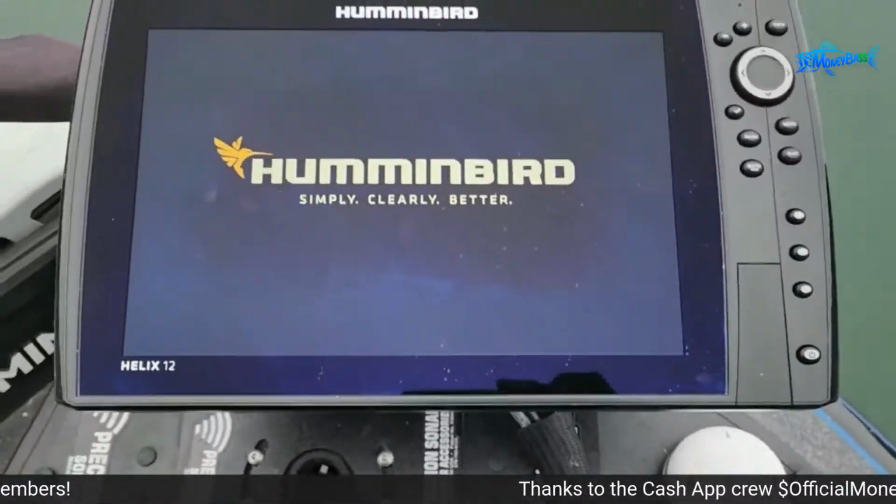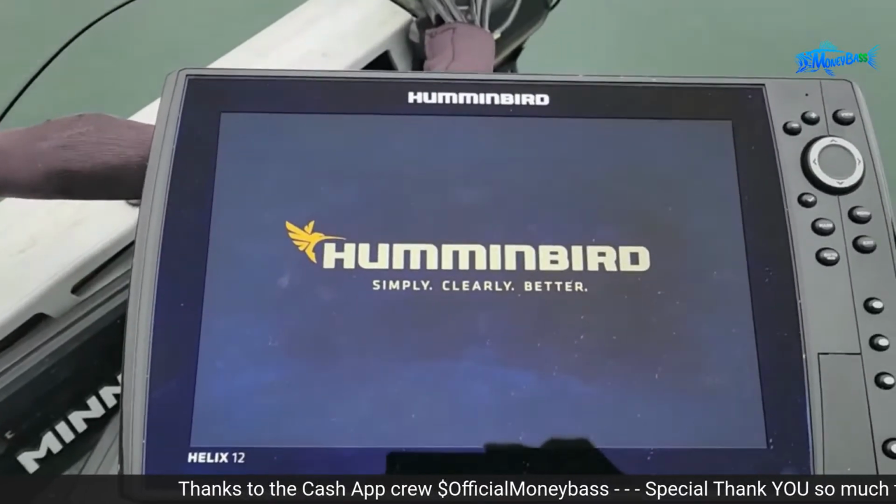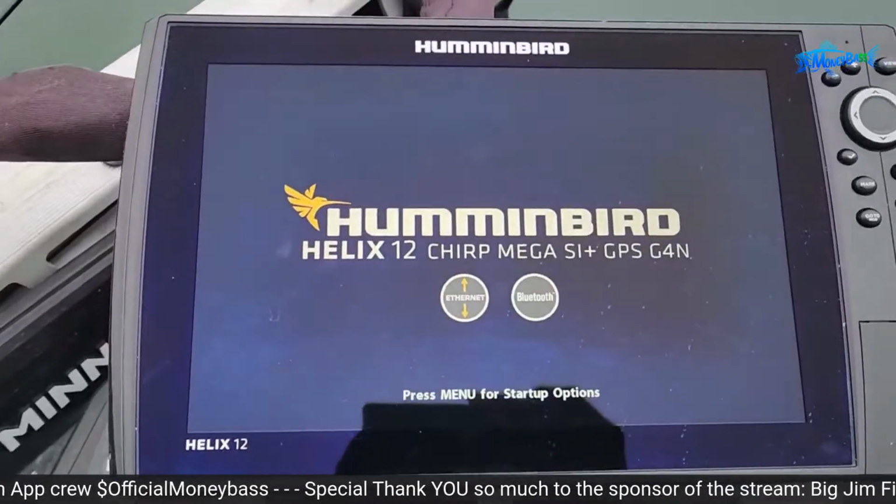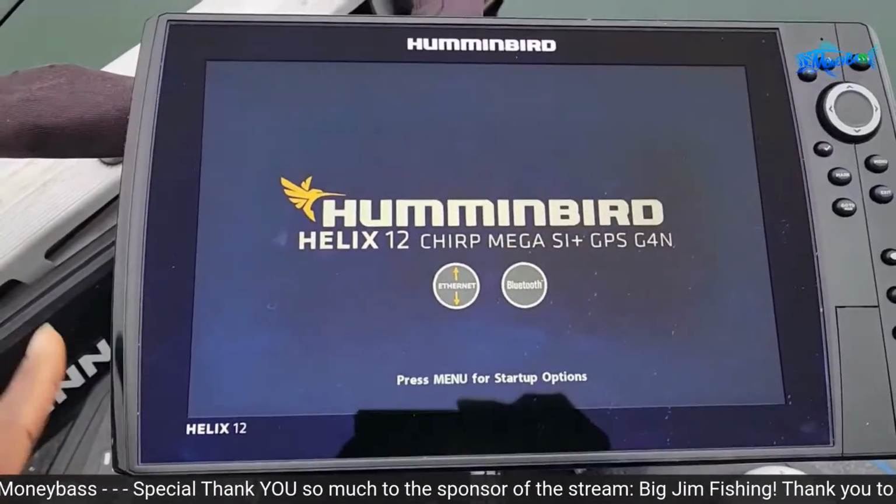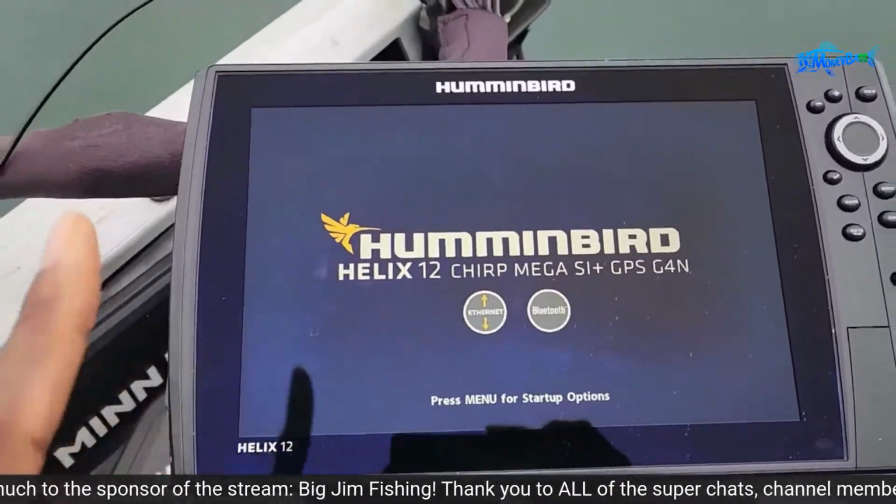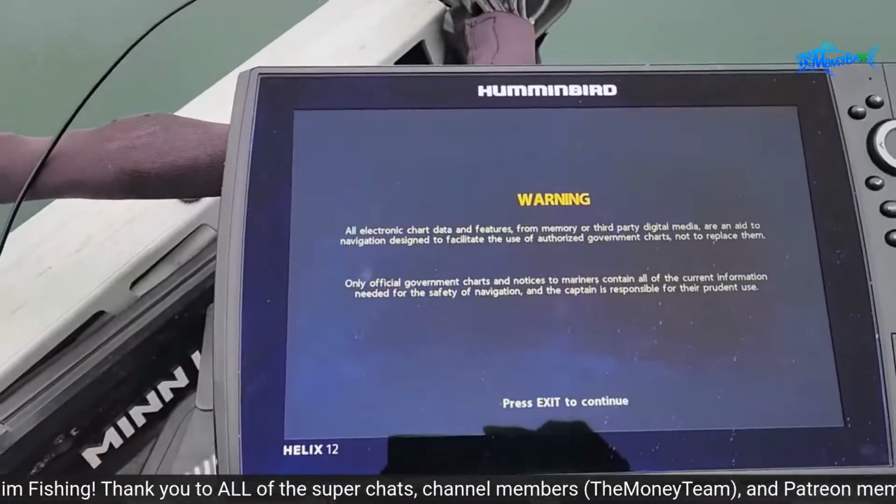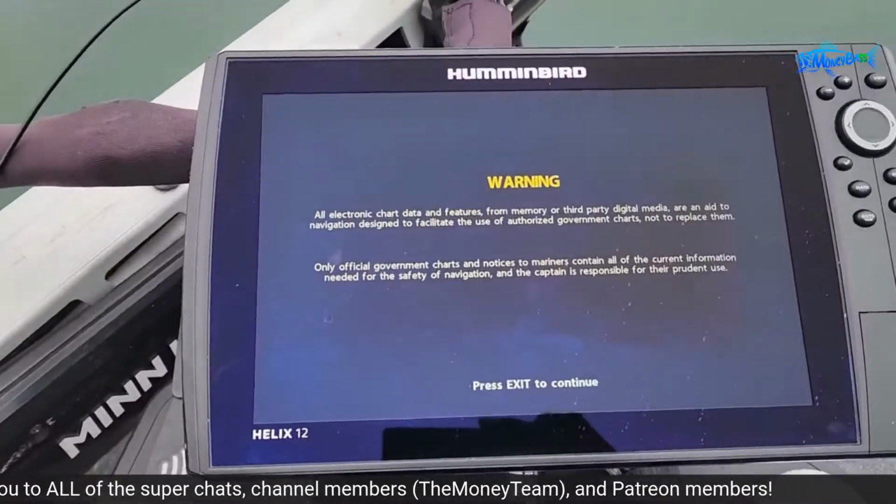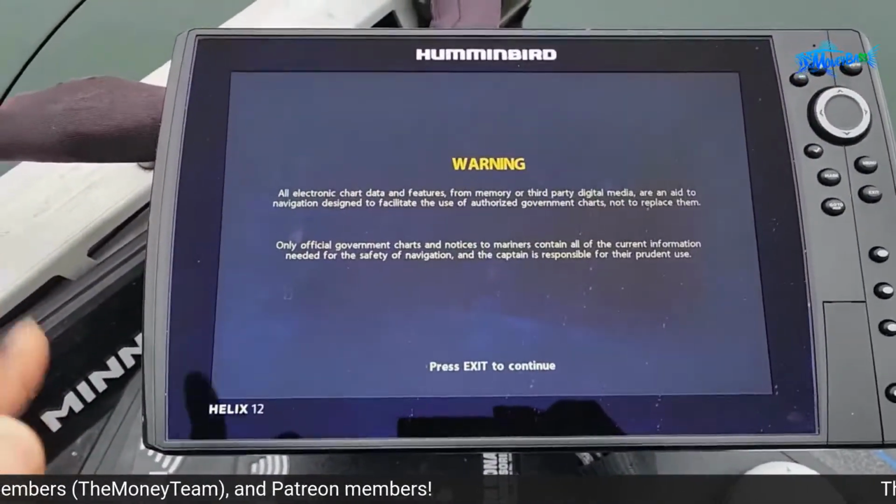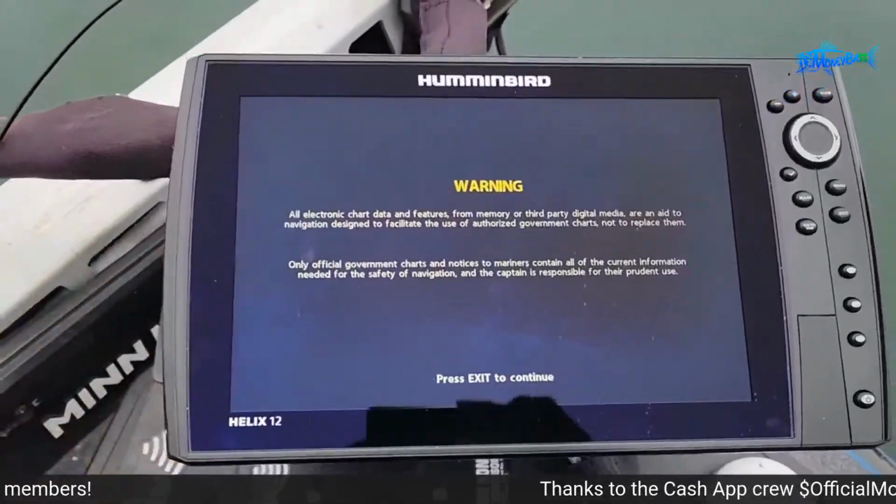And I will also update the Mega Live transducer from 1.170 to 1.20. And in order to do that, guys, make sure you only run the 1.20 update one time through one unit. You do not have to run that for each unit on your boat. And actually, not that you do not have to, do not do it that way. You only run the 1.2 update one time, because you are updating the actual transducer and not the graph.